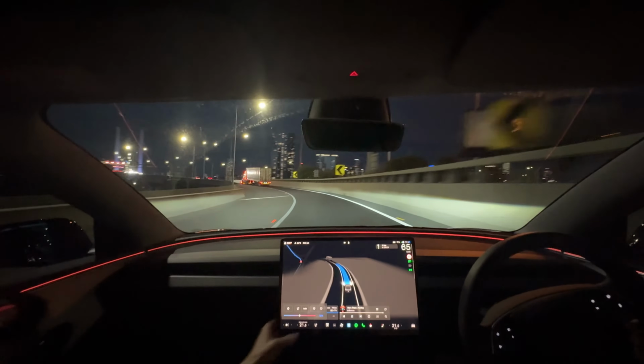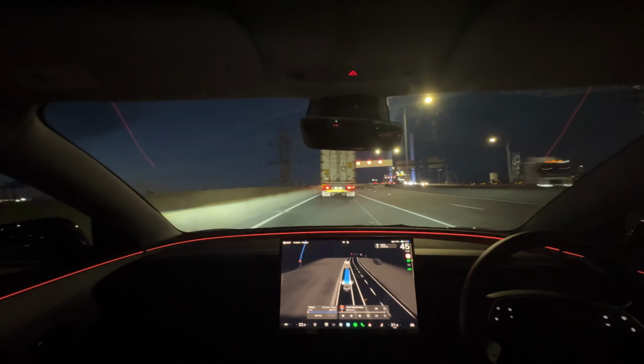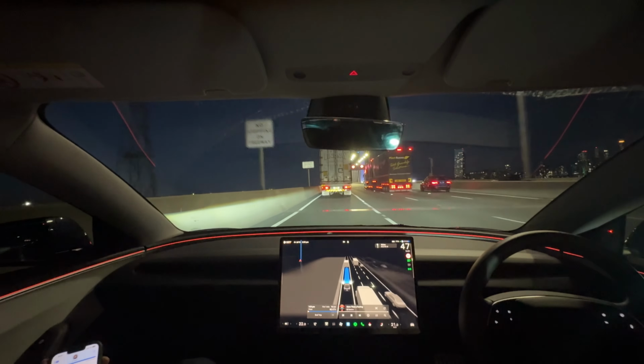This drive takes us all the way from Port Melbourne to Lancefield, a small country town in Victoria, highlighting country driving, freeway driving, dirt roads and more.